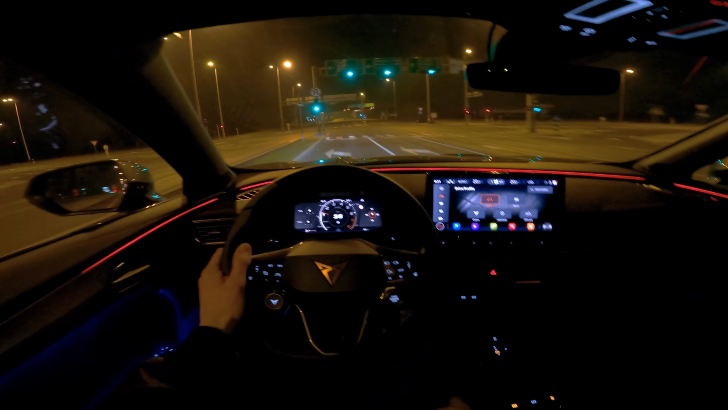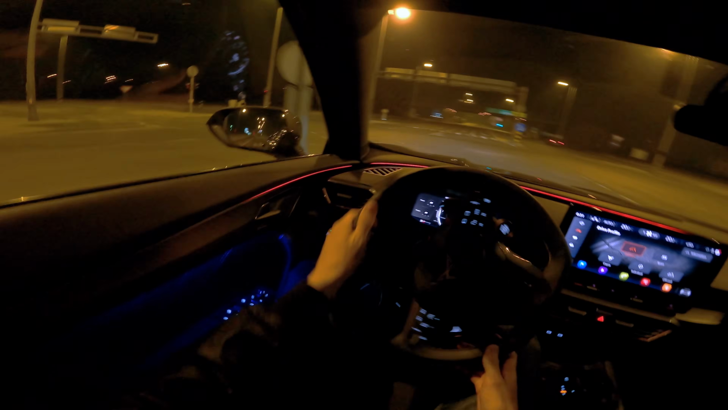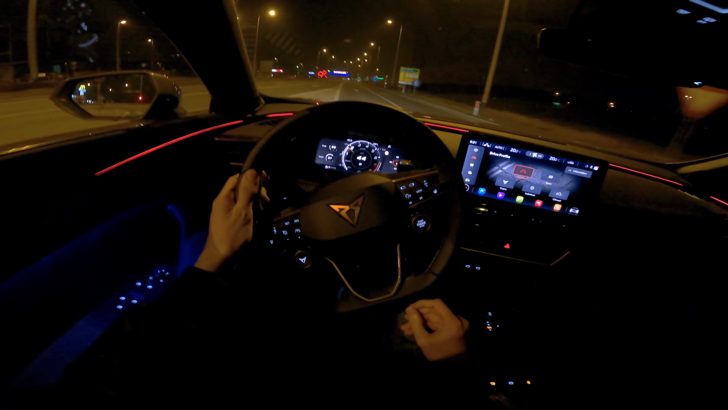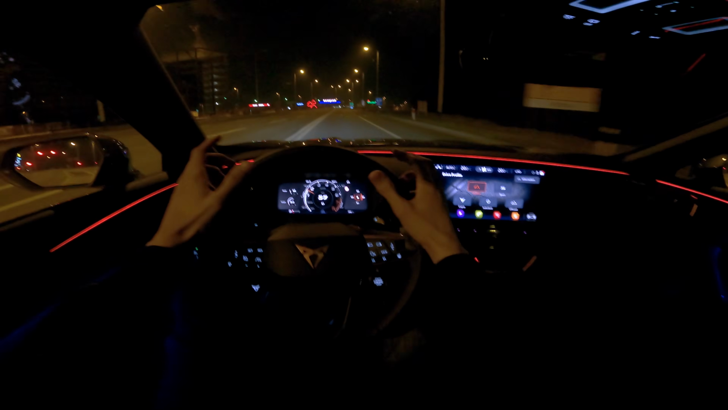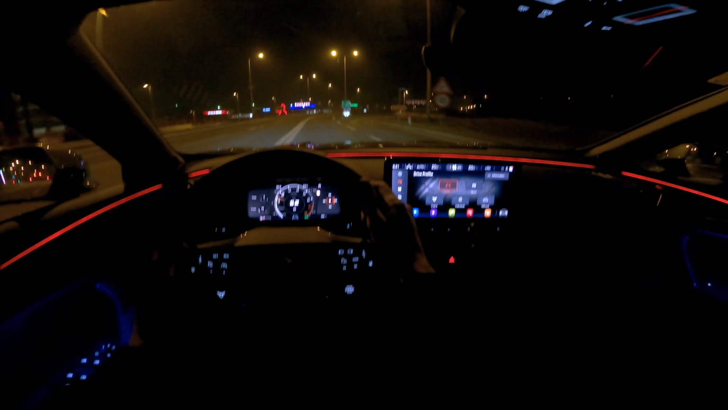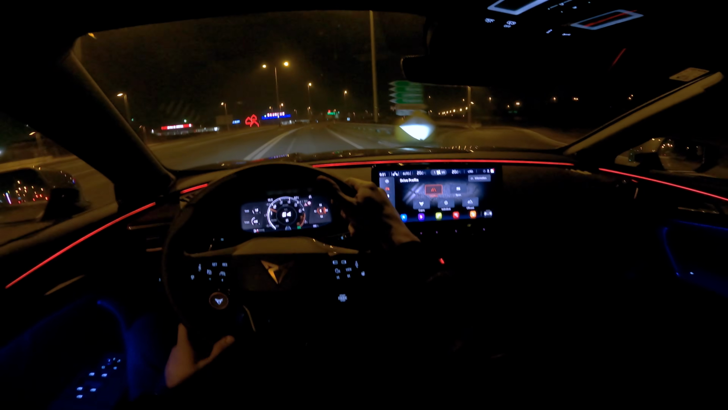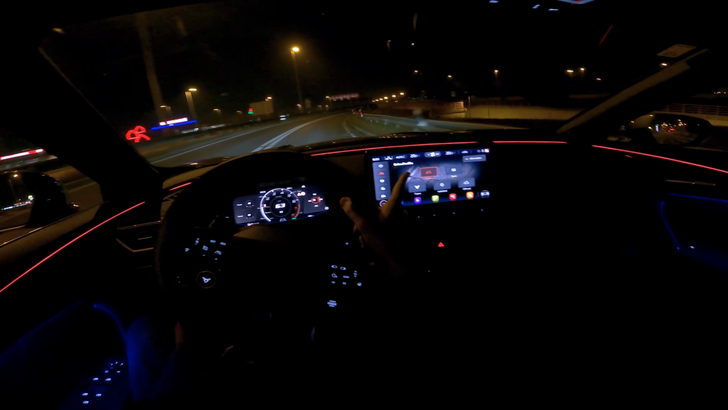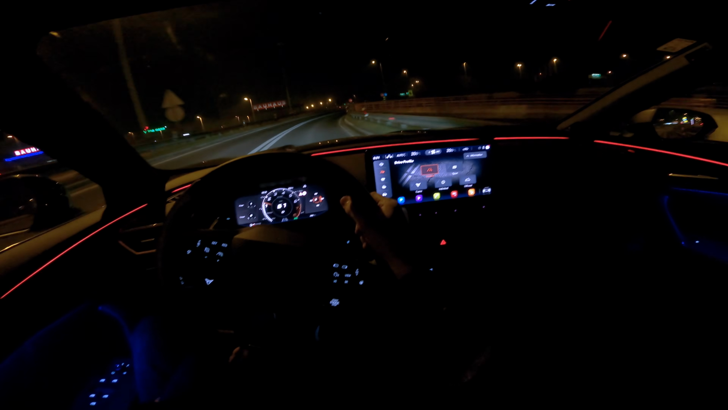Now we're coming to a highway, and I'm just gonna take you to the highway. We're gonna do a little test so you can hear this. The soundproofing in the car is excellent, I would say, like in the standard. So it's pretty solid. I'm gonna be a little bit quiet while I speed up. I'm gonna stay in the comfort, and then I'm gonna switch to the sport and show you a little bit of everything.